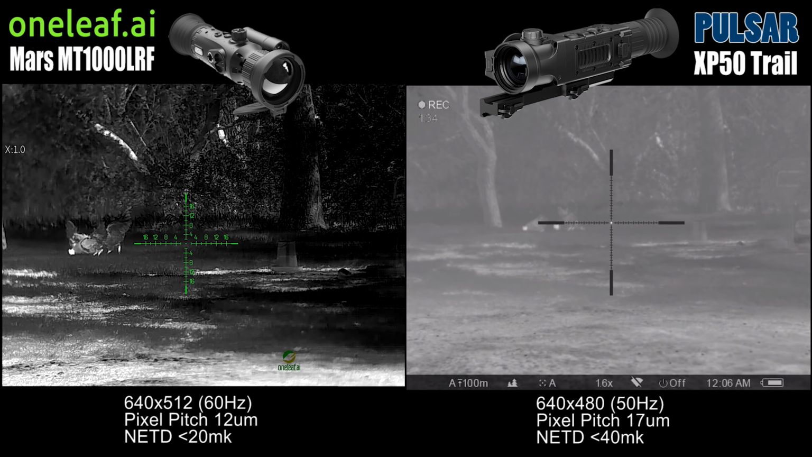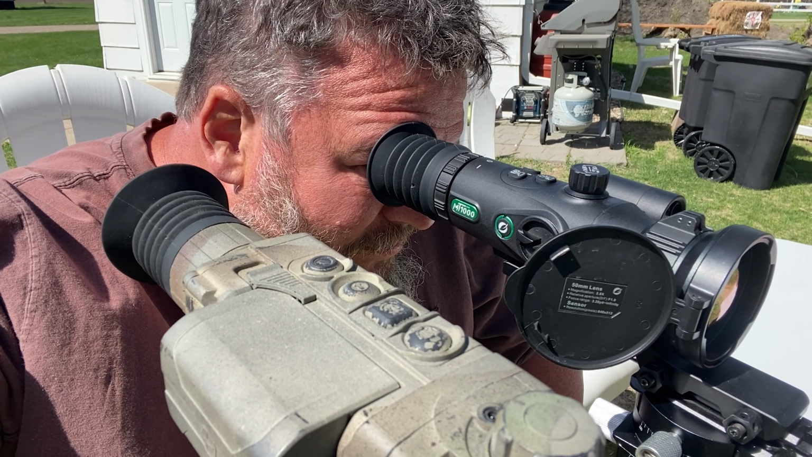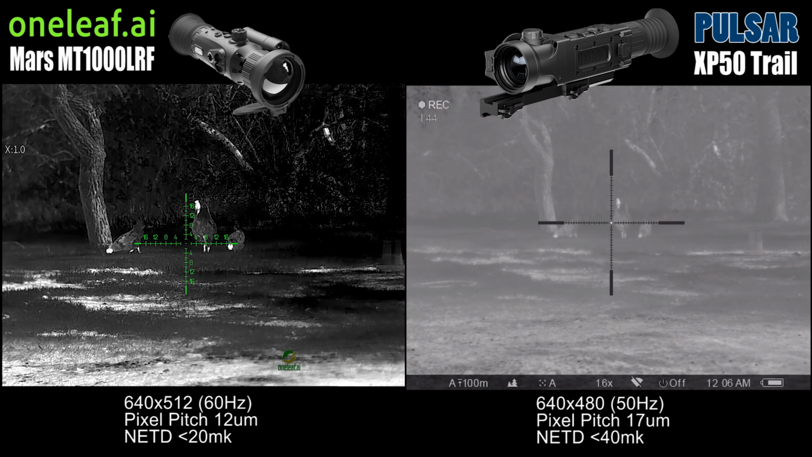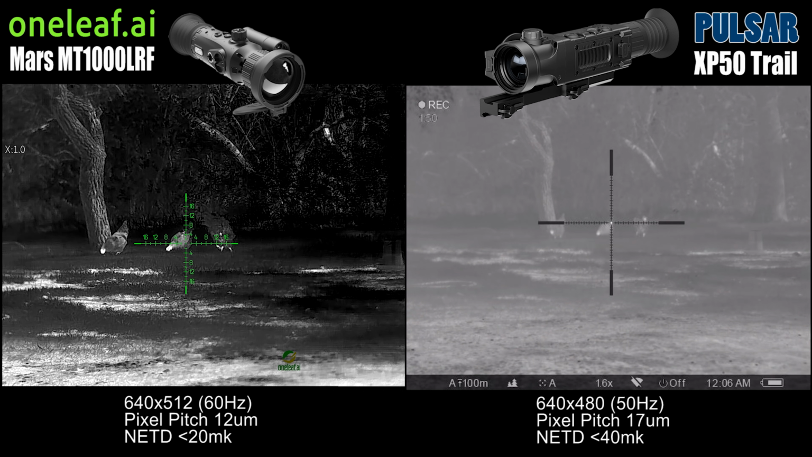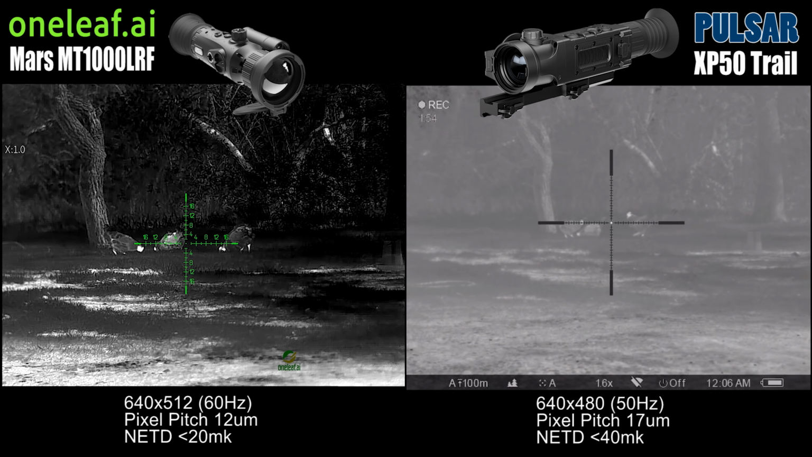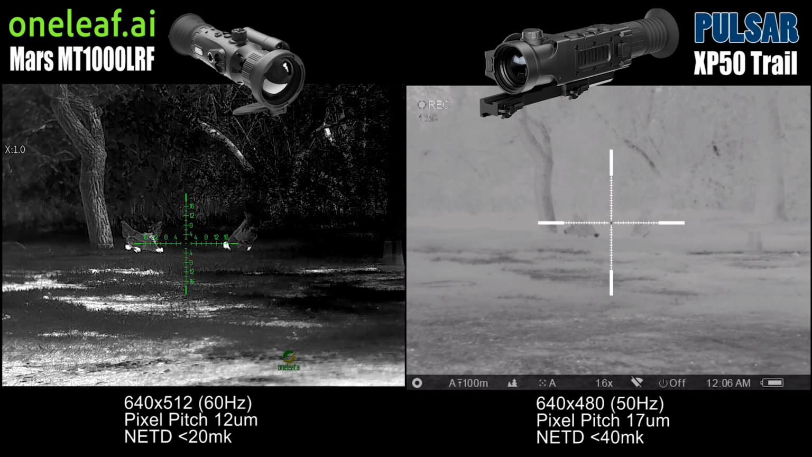And you can notice that the one I'm looking through is the newer one, the 2025 Oneleaf, quite a bit smaller unit. Okay, we're going to switch over to black hot on the Pulsar side here. In 3, 2, 1. Okay, now we're going to go back to black hot there.